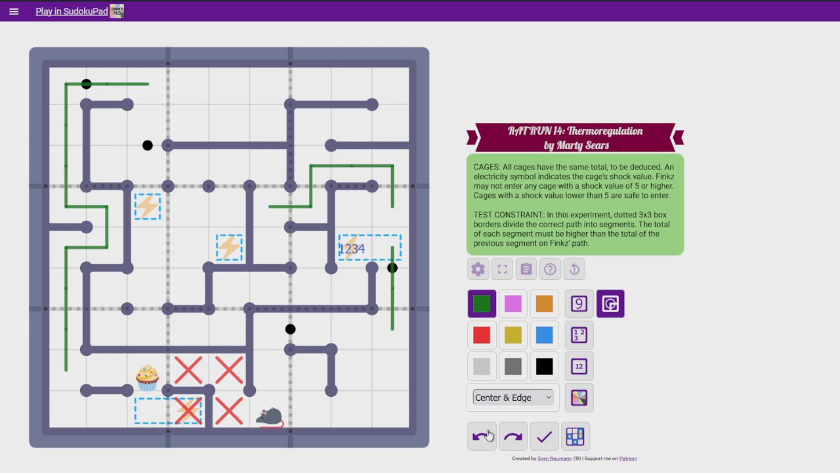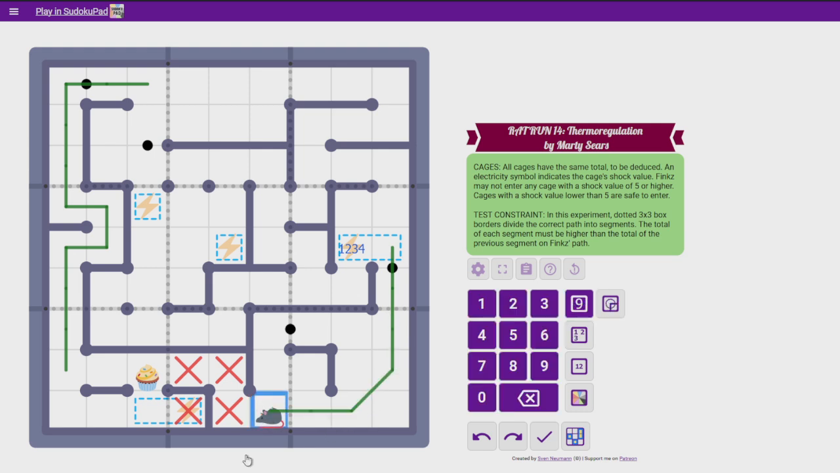I don't know. That seems completely fine, in my opinion. The thing is, the minimum this first path segment can be is 1, because we could do something like that, and then that's a 1. And that's fine, because that's obviously going to be higher than 1. So I'm not sure how to continue this.